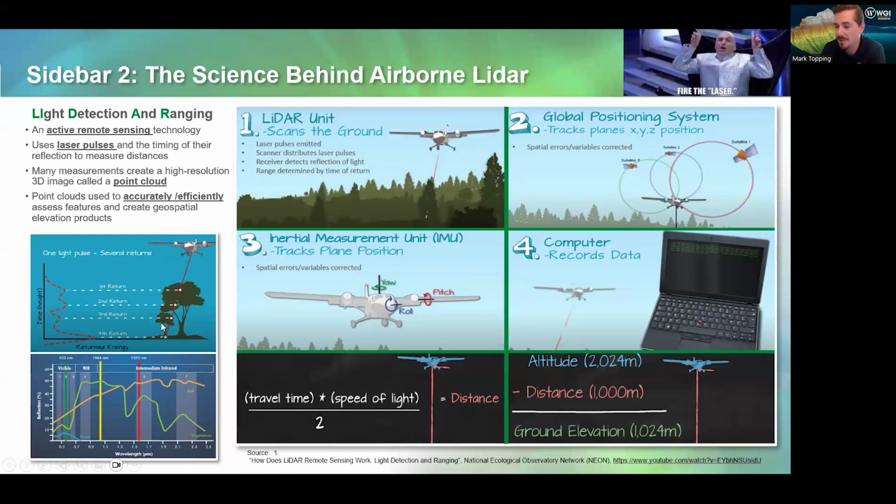Light will never penetrate a solid object, but you will get a portion of a laser pulse which reflects back and a portion that continues down to the ground. Lidar experts are able to classify those ground points and use those ground points to create a ground model, which allows for a continuous elevation product despite above ground features like vegetation.